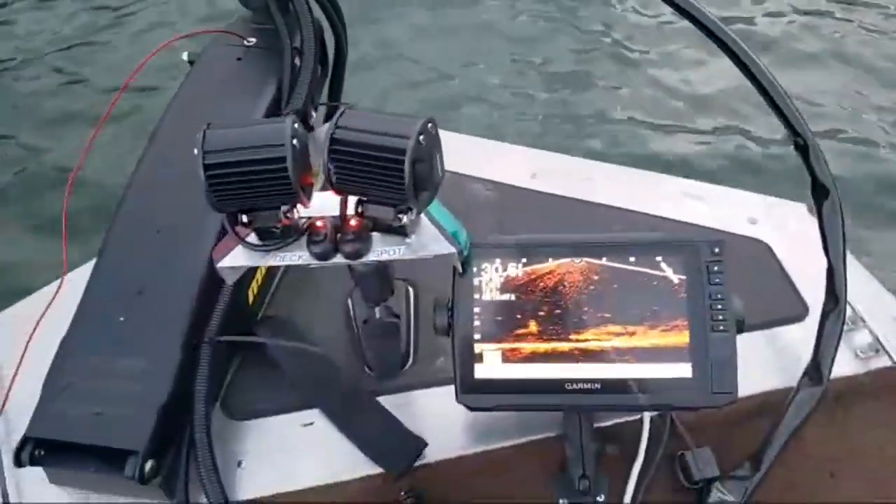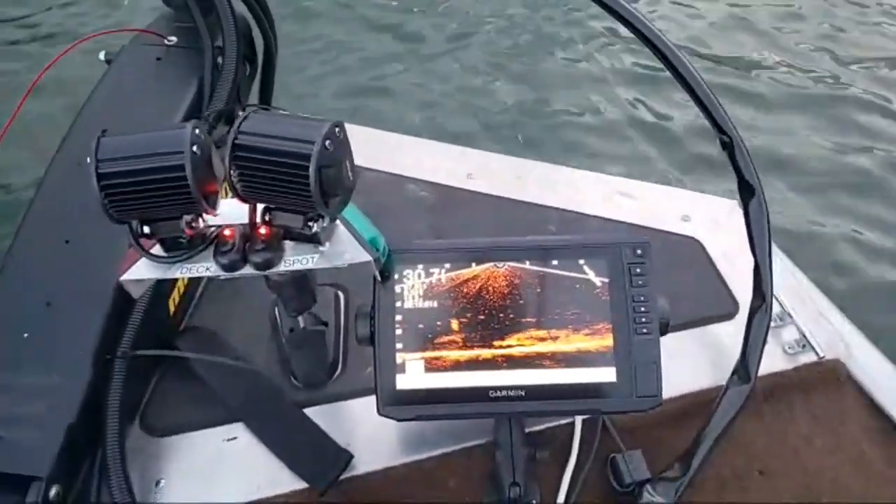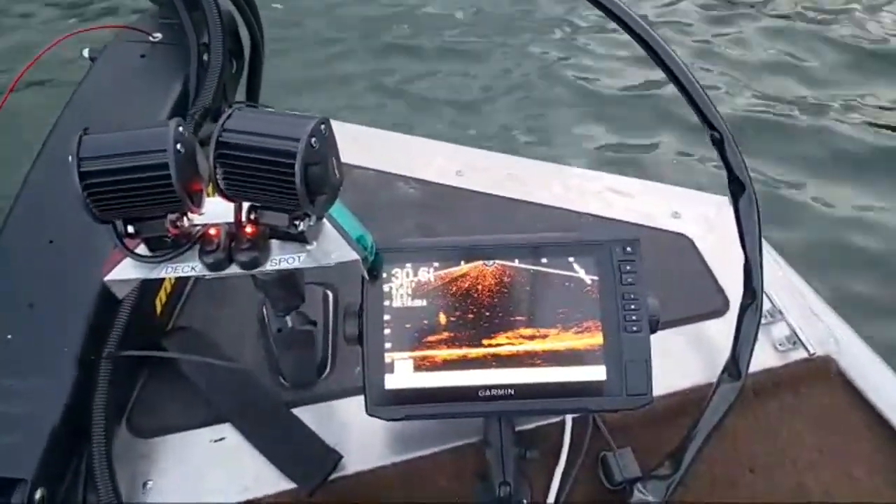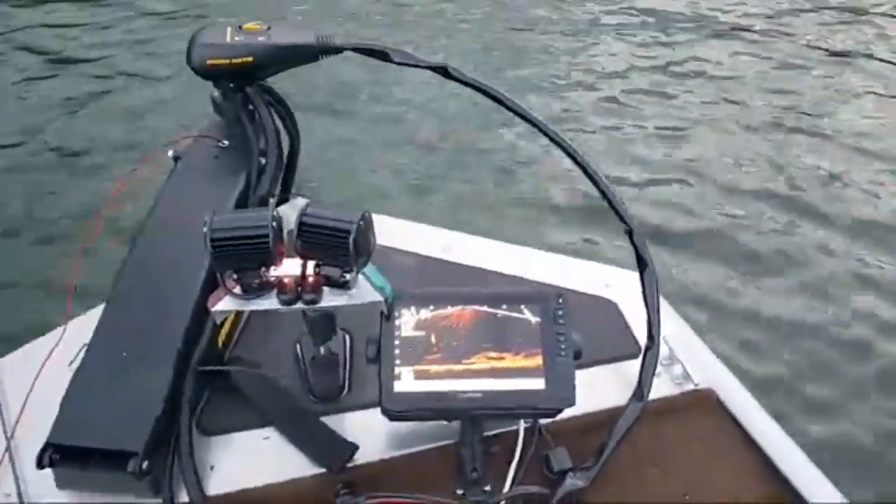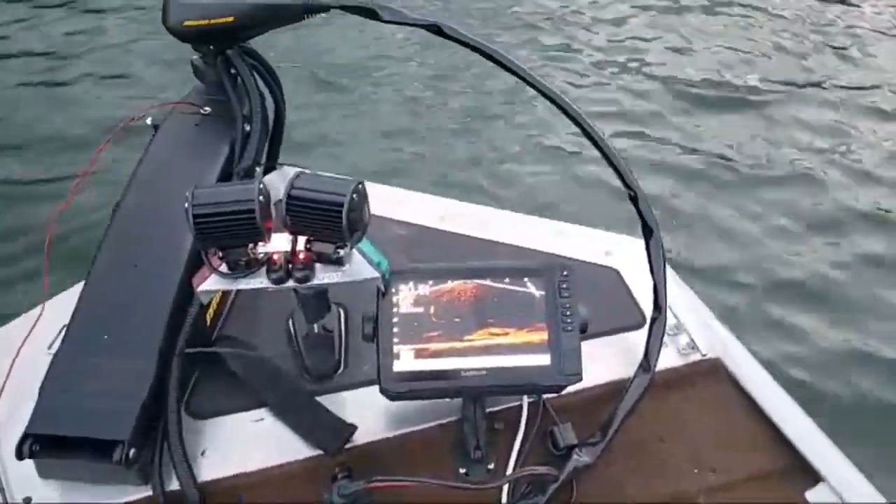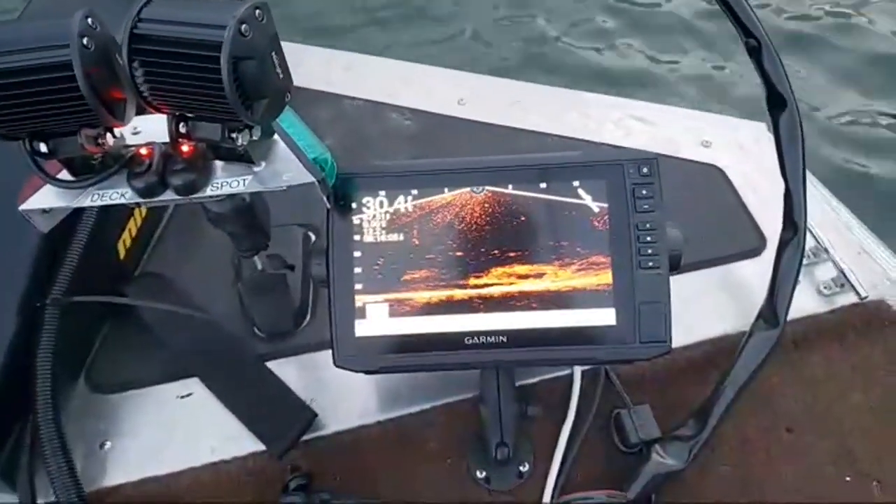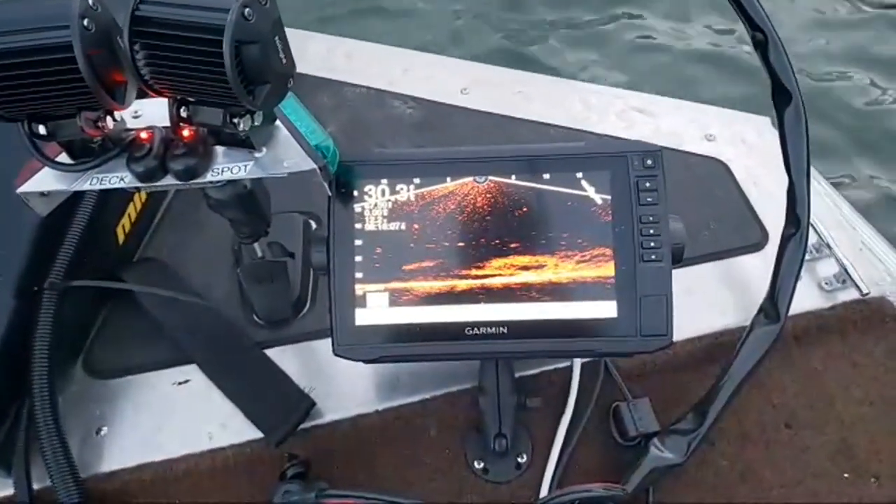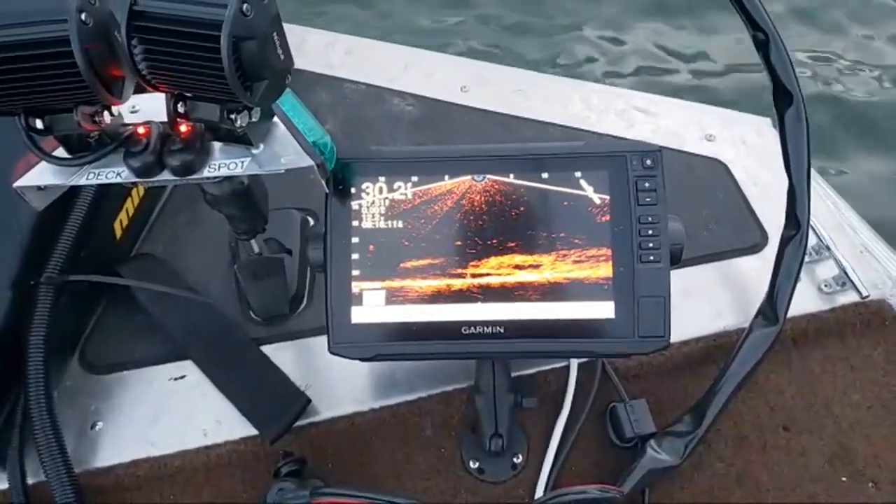Let's go down low just one more time. Open the bail, just let that thing fall. And I'm gonna get it right back in. See if we can get something. Let's see here. Come on, crappie.